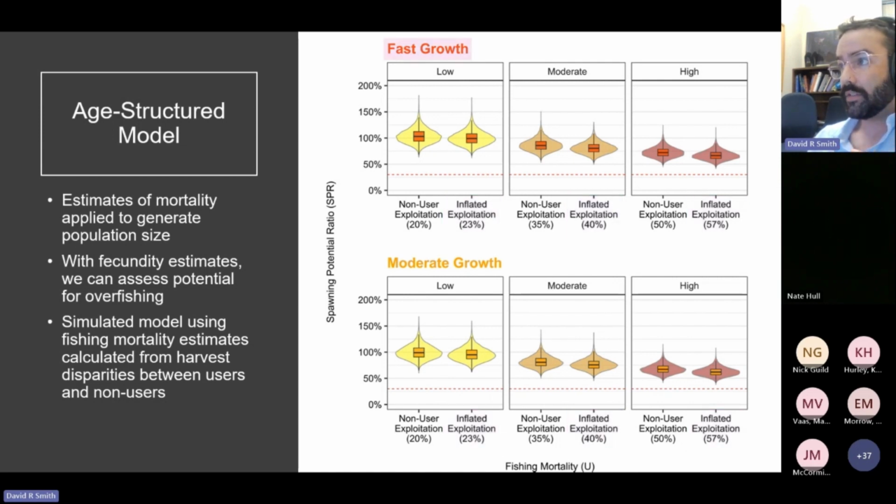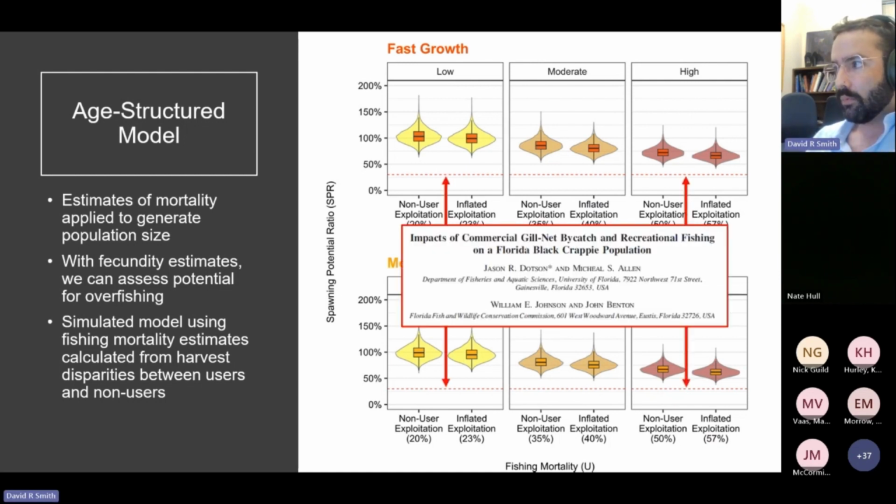And we did this for fast-growing crappie populations, which we typically see in Texas. We also did this for moderately growing crappie populations, which might be more reflective of general crappie populations across the US. We set our reference point for recruitment overfishing at an SPR of 30%.